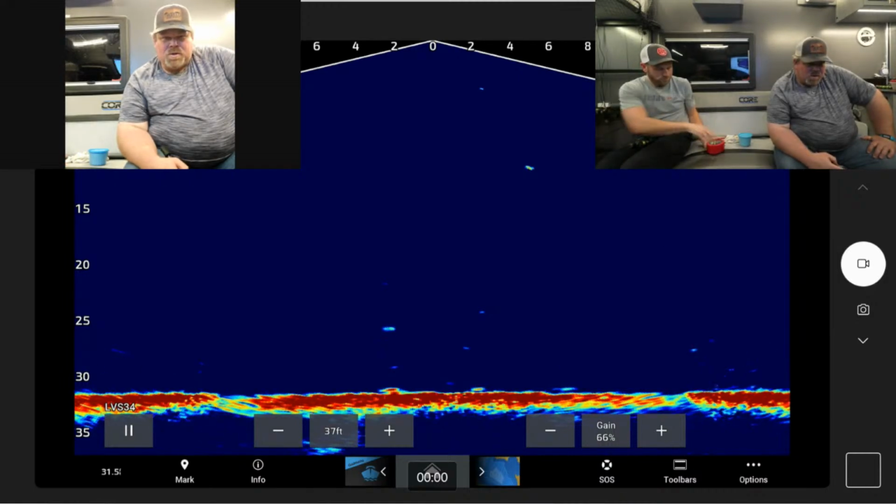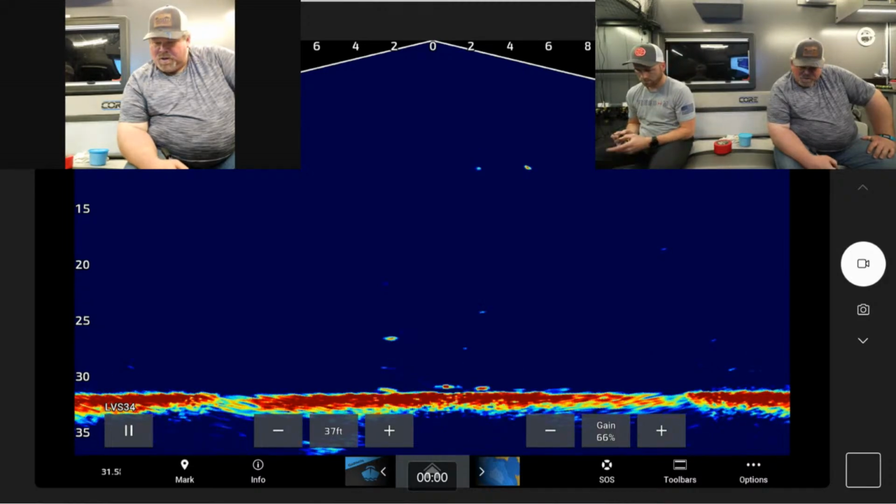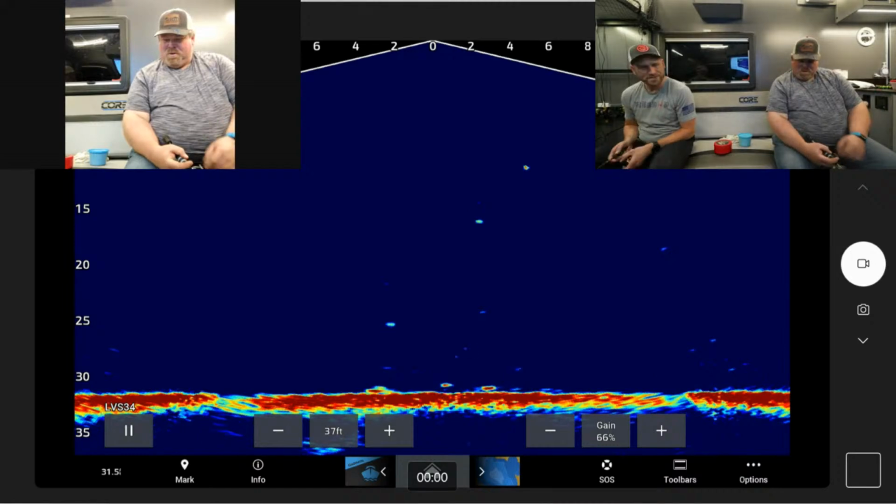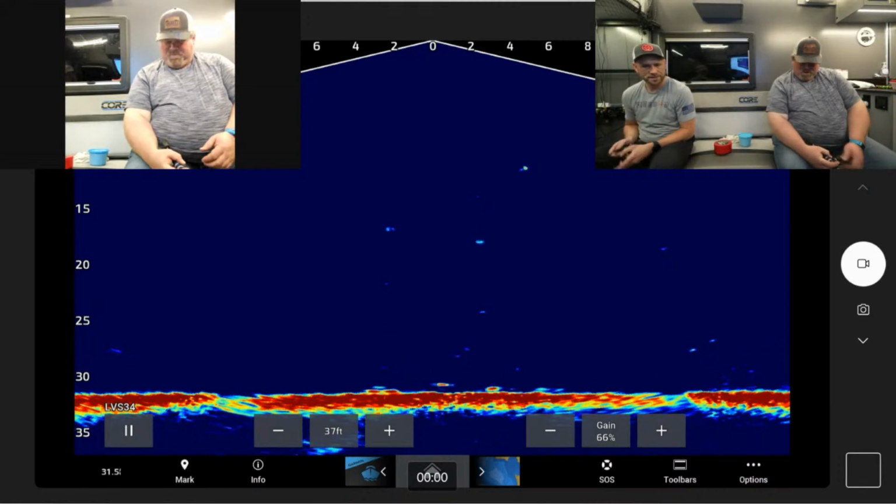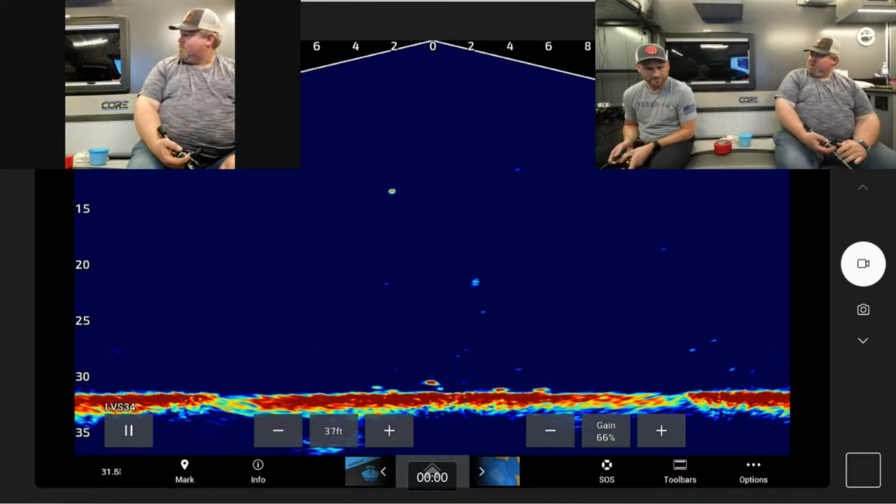Tiger trout, no. And I don't know what a white perch is. So, Matt, I don't know what that is. Sorry, buddy. White perch? Yep. I don't know either. I want to catch a white bass. I've never seen one. Yeah, I haven't either.